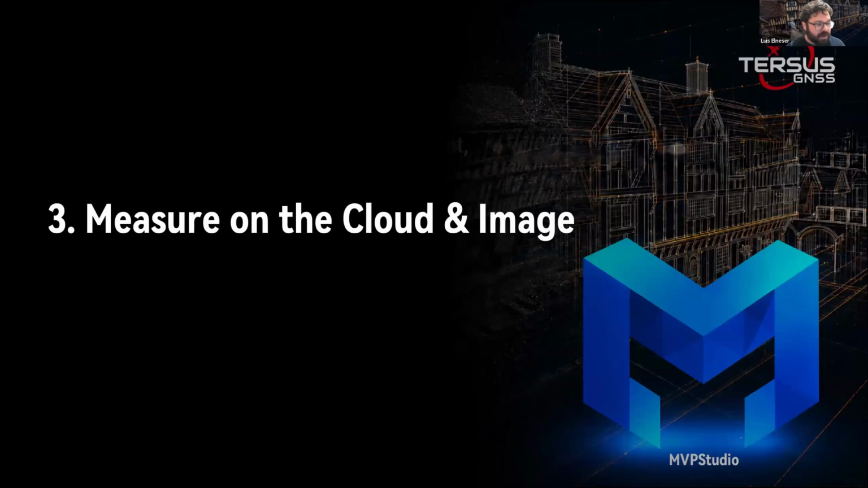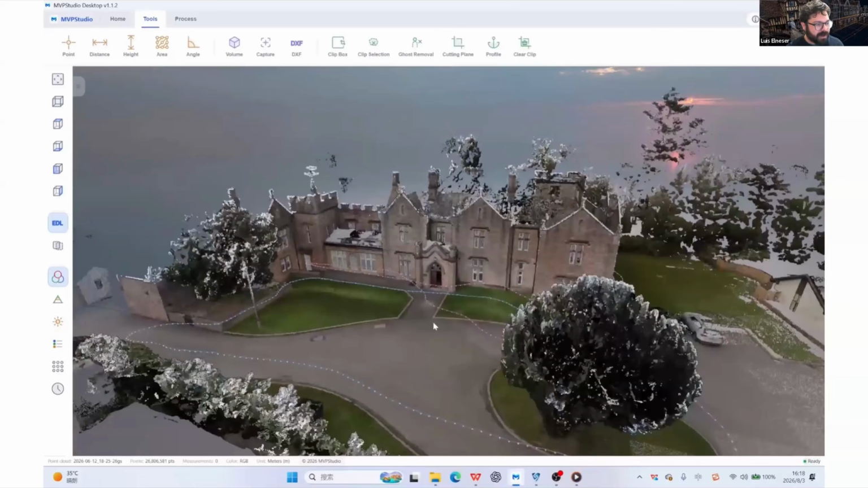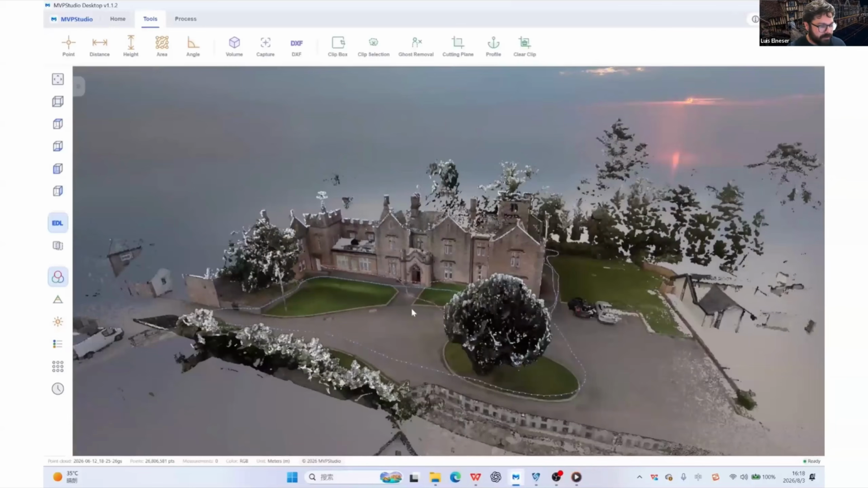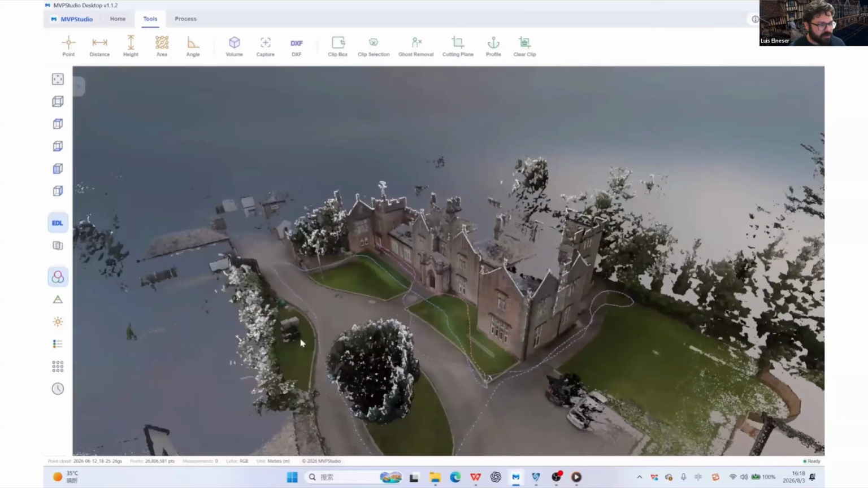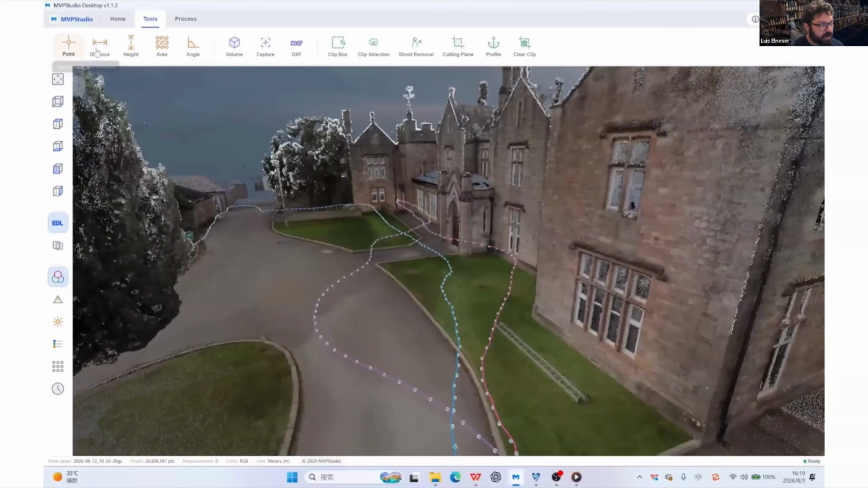So this is one of the basic features, measuring on the cloud and on the image. You would think that that's basic, but a lot of software don't have that. We felt it's intuitive. So that's one of the major things the viewer allows you to do.